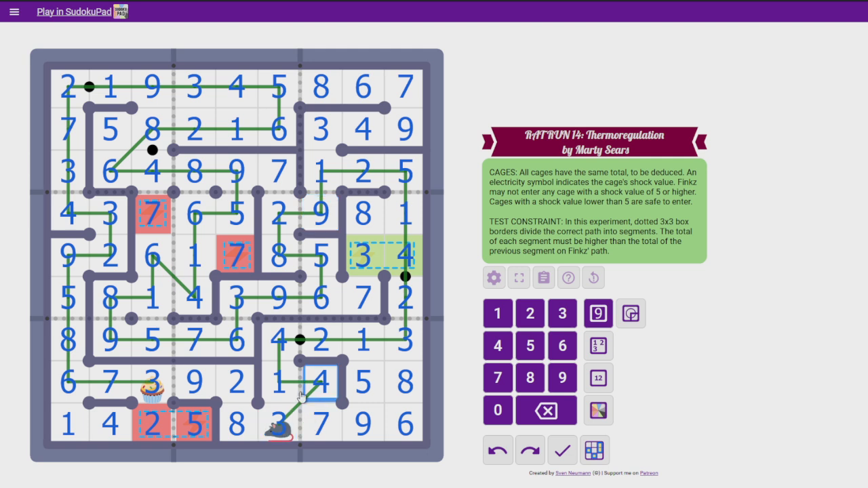Because we went 3, 4, 5, 6, 7, 8, 9, 10, 11, 12, 13, 14, 15, 16, 17, 18, 21, 22, 23, 24. Like, they're very close together. And yet, it just worked out, like, perfectly. That was beautiful. As always. Marty Sears, you absolute legend.